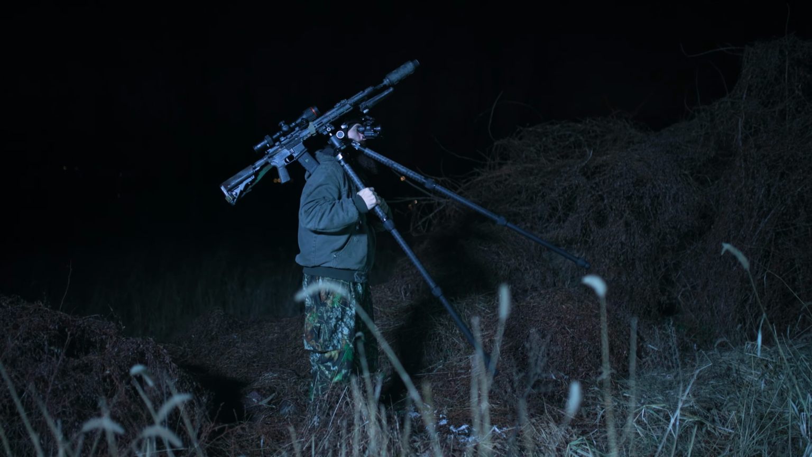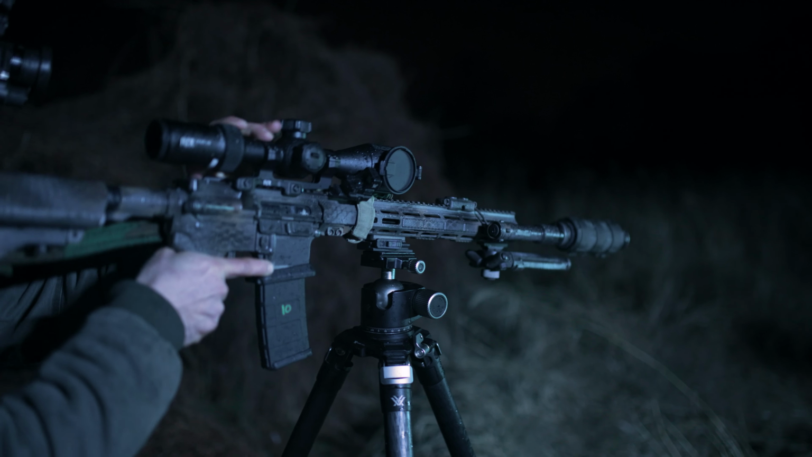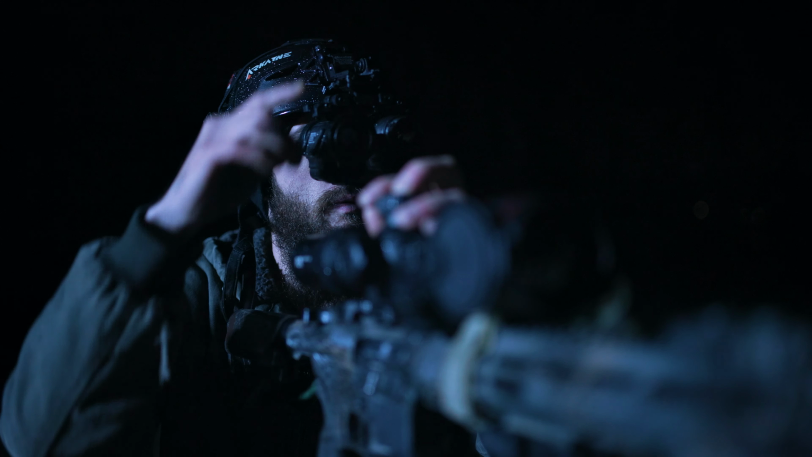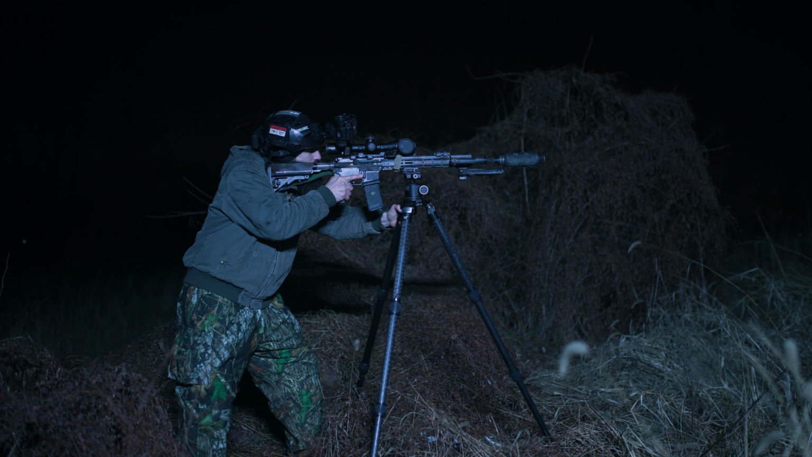This time I was bringing a second suppressed rifle with a RIX Leap 6 on it, and he was going to do some shooting. It all came together, and in that moment of chaos and extreme focus, do you think a new thermal shooter will remember to hit record and capture it, or just let it slip away?